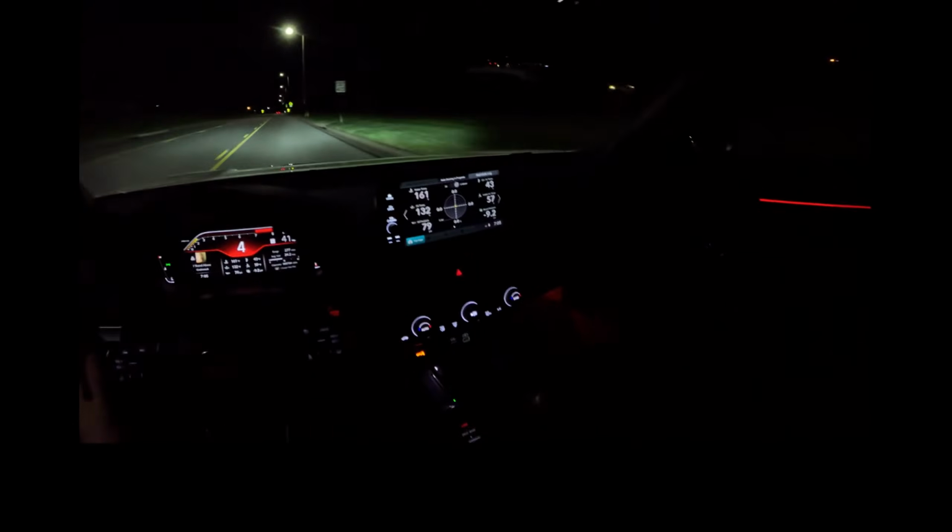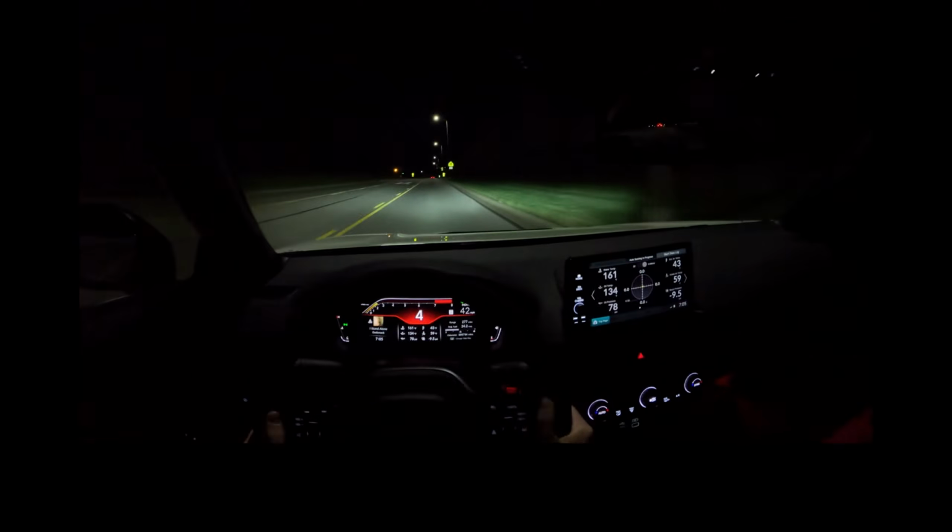Well, we finally got a little bit of heat in this engine.